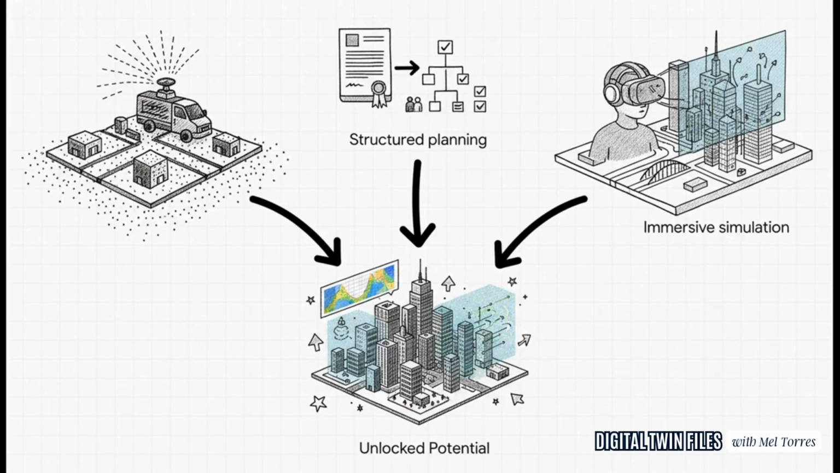You take the high fidelity data from mobile LiDAR, you add the structured process from a solid BIM execution plan, and then you plug both of those into powerful modern simulation platforms. That's the trifecta. That's when you unlock the full potential of digital twins. It's what's going to completely transform the AECO industry and create the foundation for truly meaningful, immersive XR experiences.